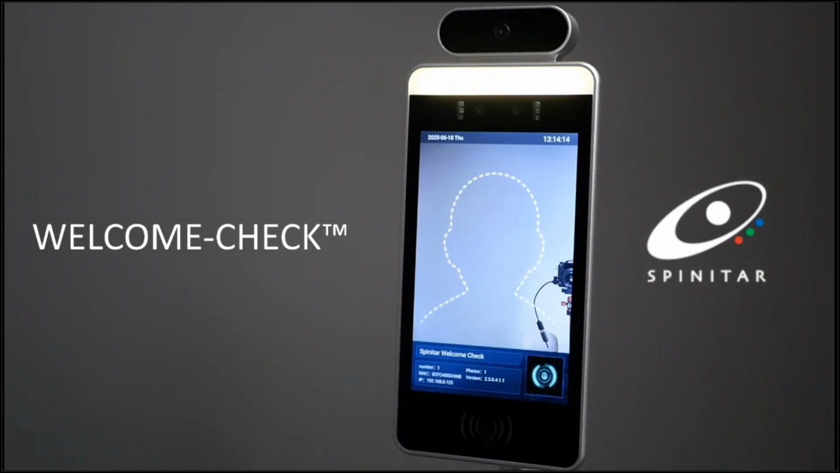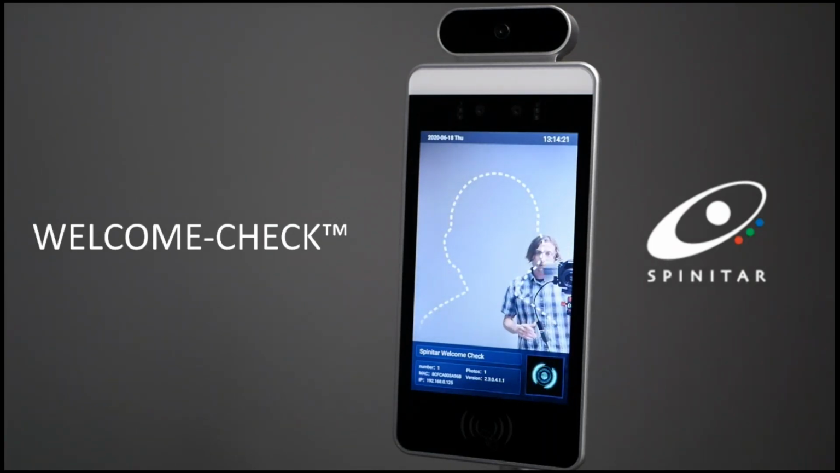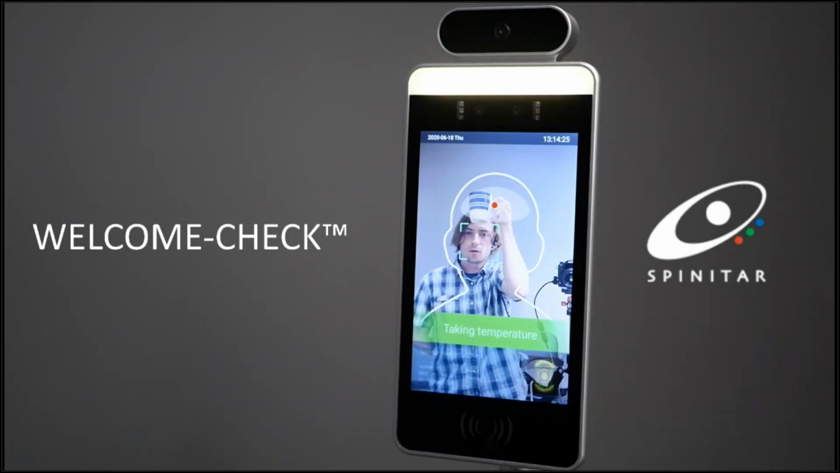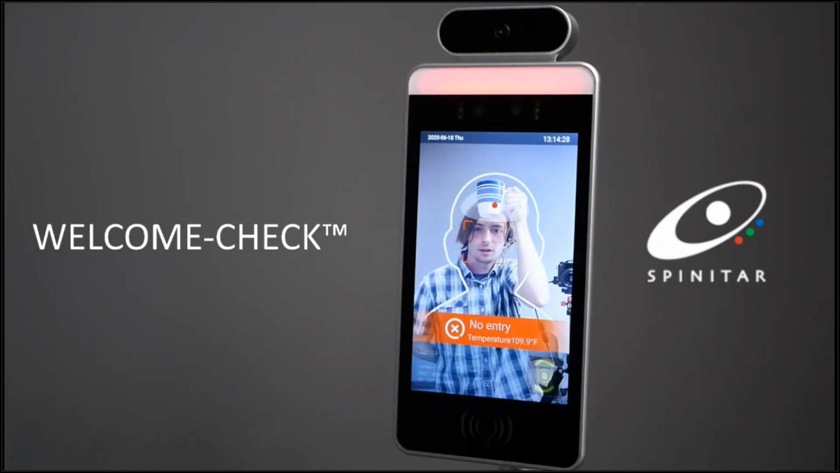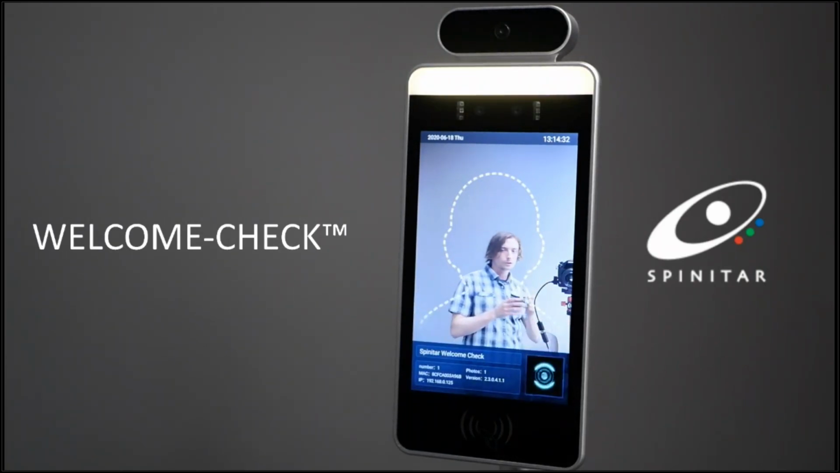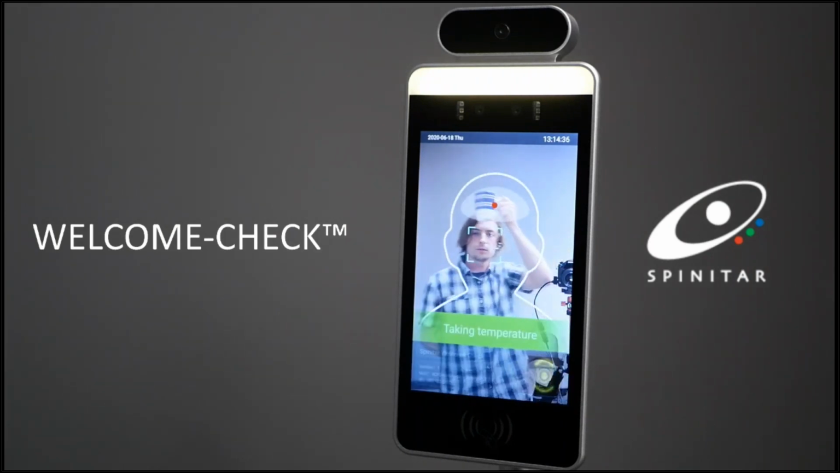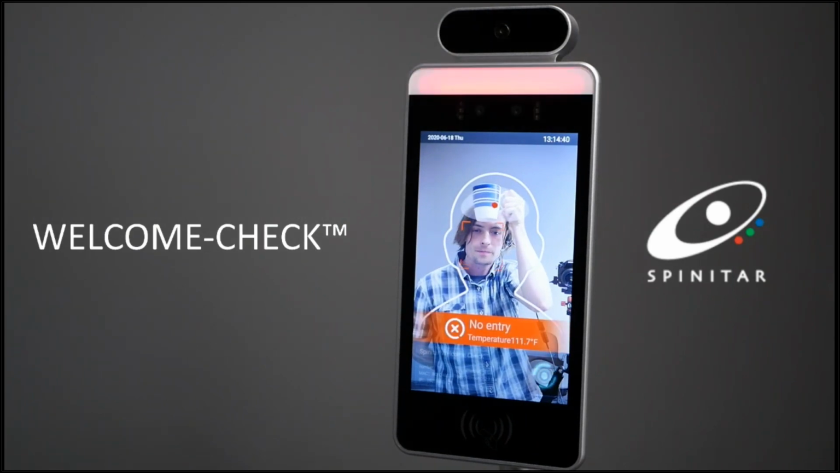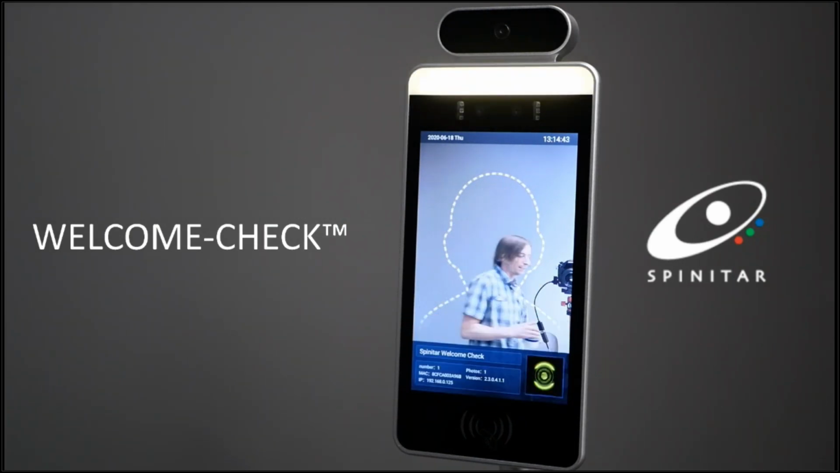I do have a hot cup of water that I'll show too, of a temperature fail on the device. So I'll put this right above my forehead so it'll recognize me as a person before it can actually do the scan. So it's showing on screen there the temperature. And I'll do that one more time. There's a red visual notification at about 111 degrees Fahrenheit. So I probably need to go see a doctor here.